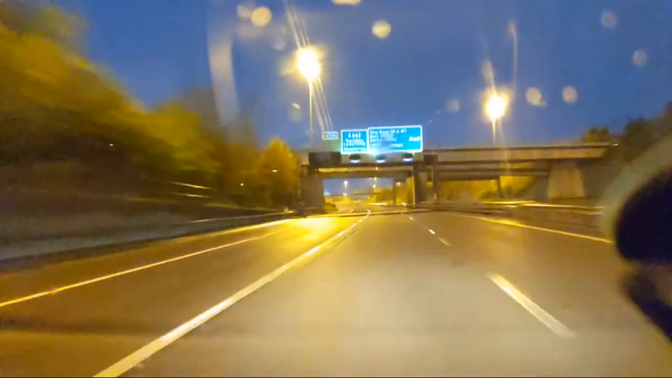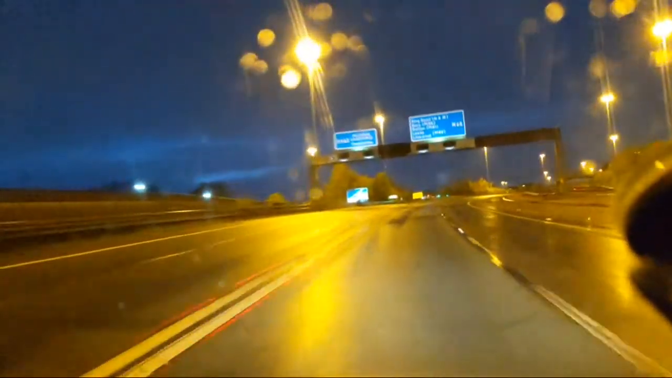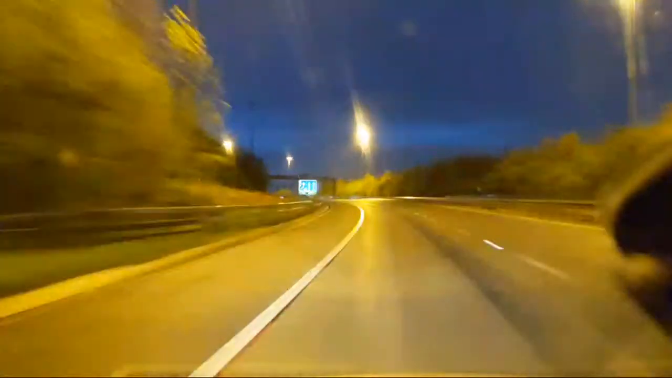Not many cars in front of us. We've not got a lot of spray to contend with, which is nice. At least for now anyway. About 70 at the minute, give or take. Just go around under the bridge. Motorway a lot drier here than it was elsewhere.